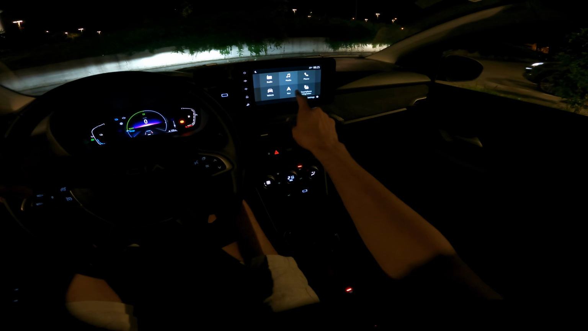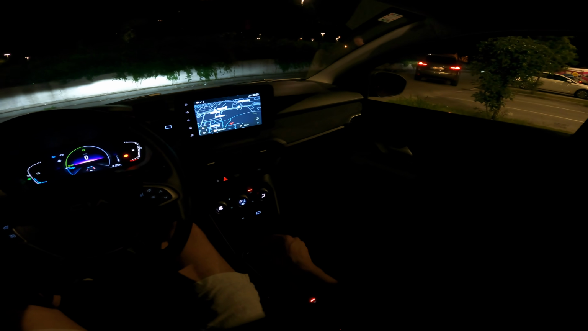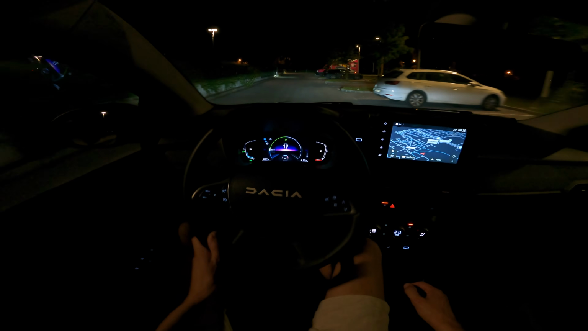We're going to head out. We're still in drive. Navigation on, and just wait for this gentleman to pass. Let's go. Now we're gonna lower the window so you can hear maybe.